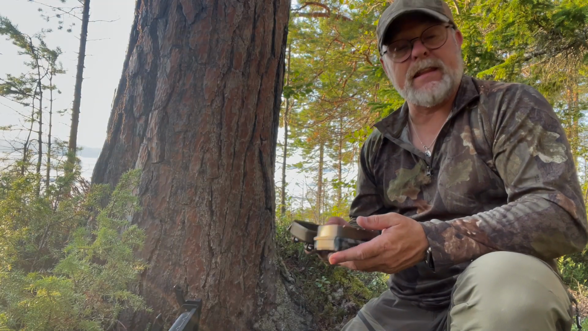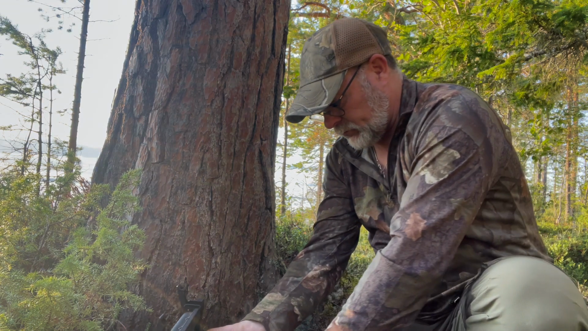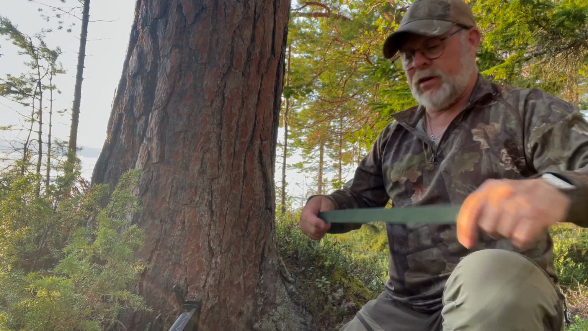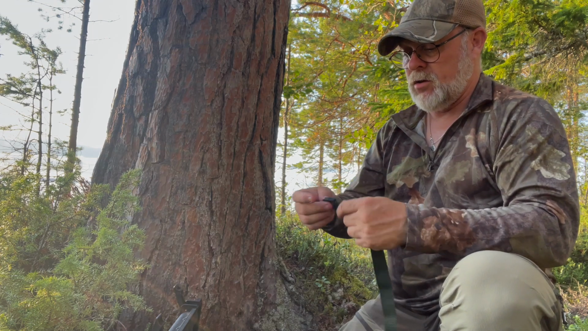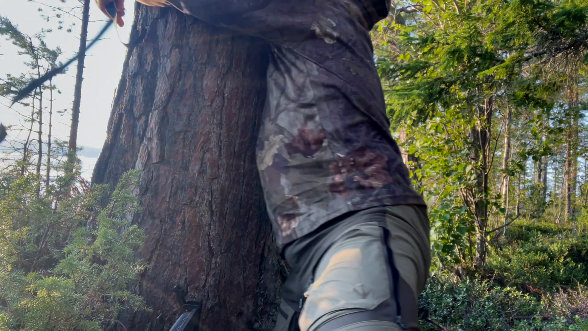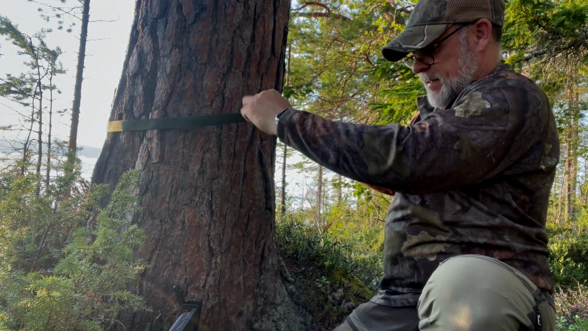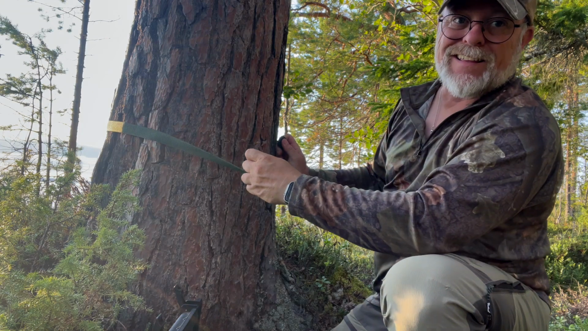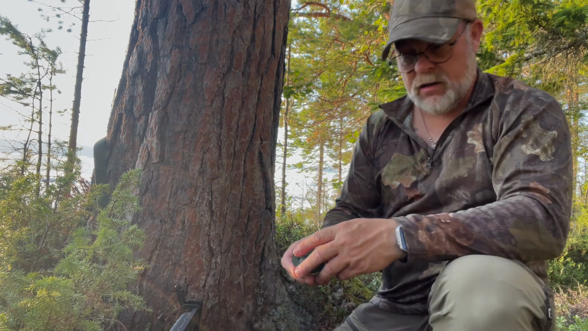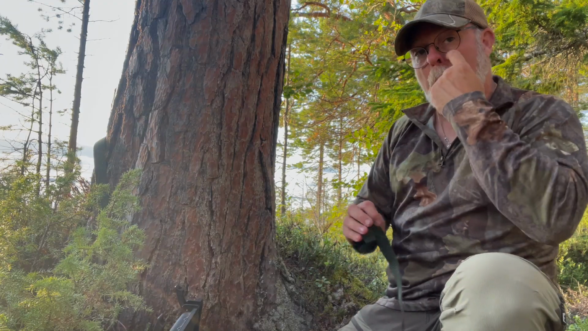Now I can't guarantee that the batteries are going to record for that long, but I do know that I'll set it up in the tree and we'll see what it does. It comes with a buckled strap, which I'm hoping will fit around this tree. And it doesn't. So I need to use a second strap, and I will go and fetch another strap from the van, because I've got plenty of these kind of straps.